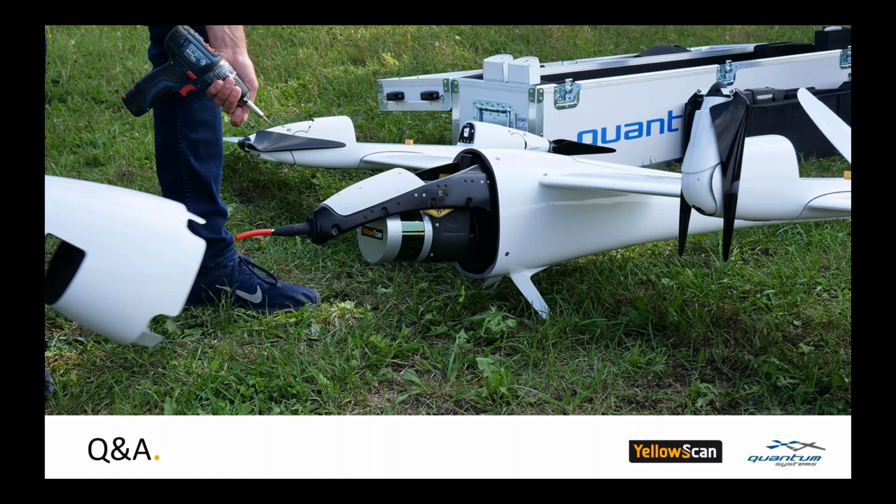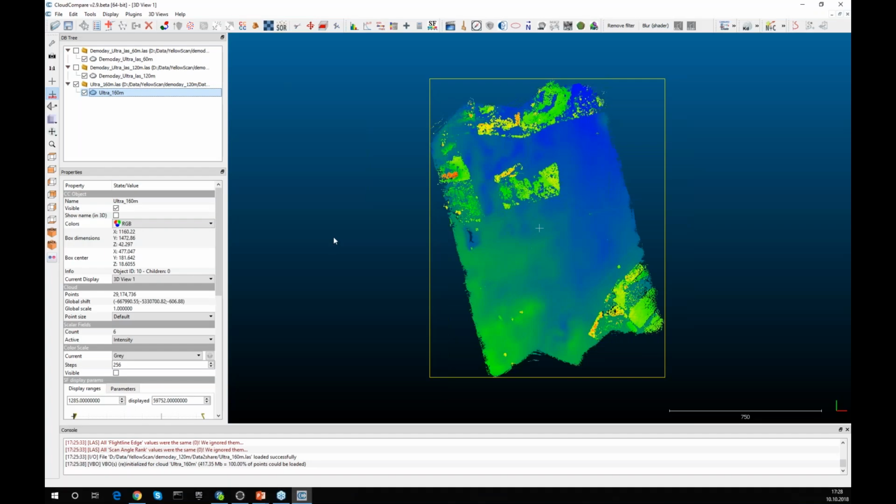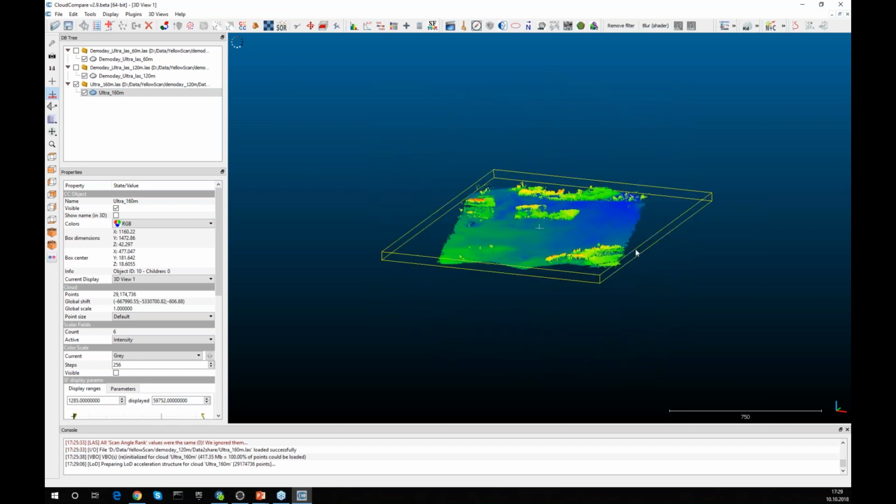Yeah, you have the screen now. So while we've been talking, I opened CloudCompare, and I'd like to show you 3 missions from this year. We captured data from 3 different altitudes. As you can see here, there's one flight at 160 meters above ground. So this is a couple of runs at 160 meters above ground.